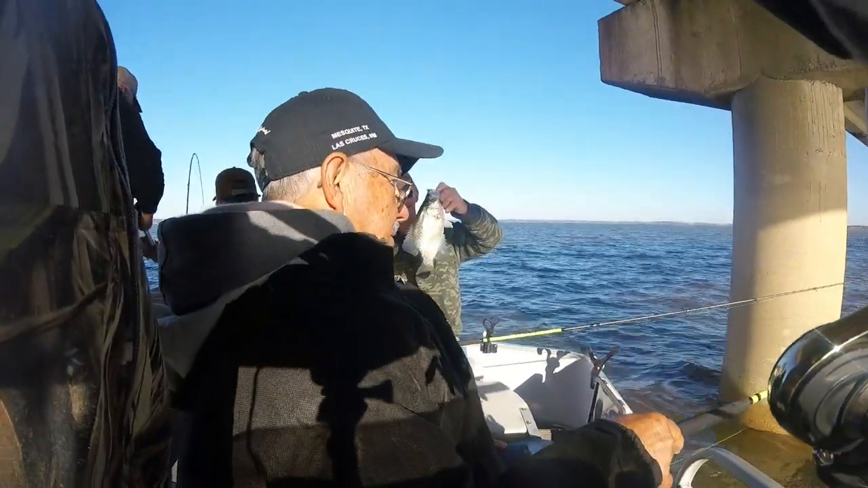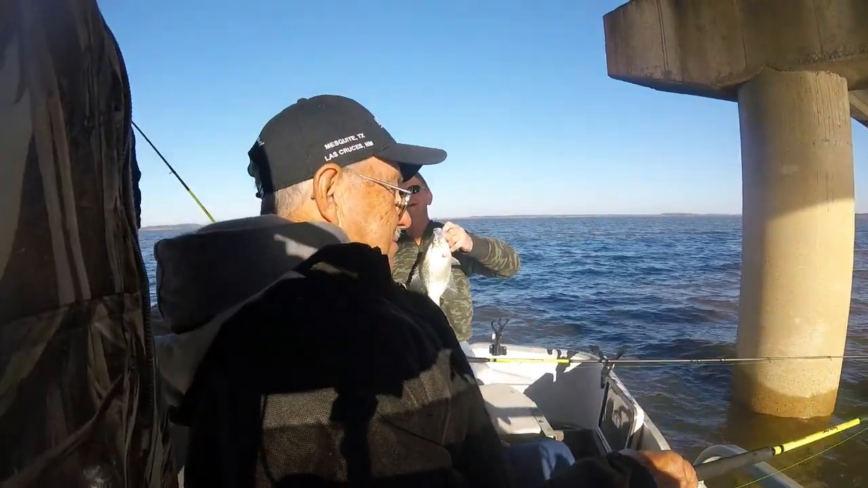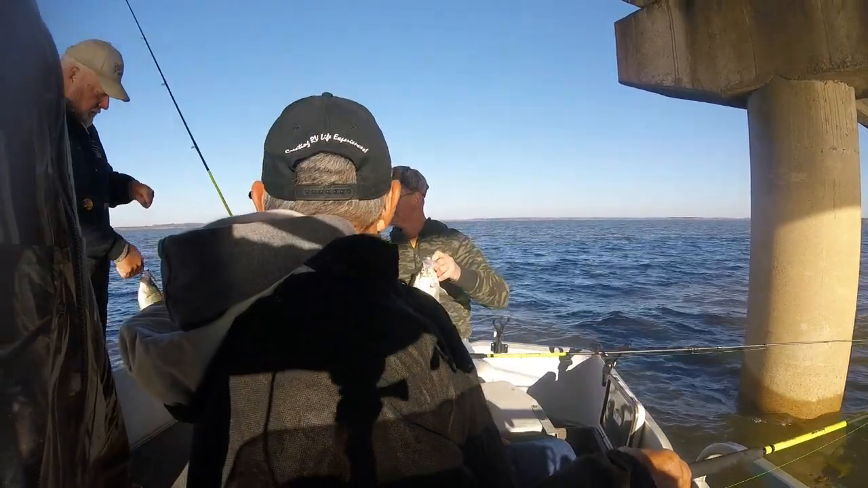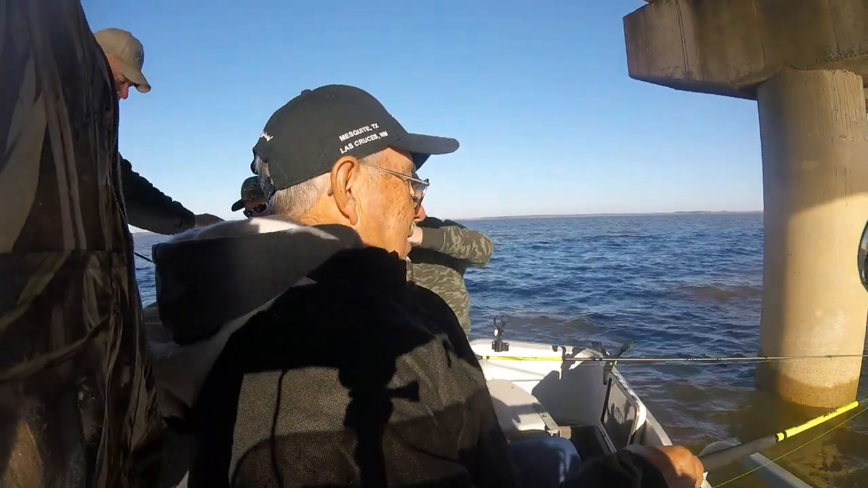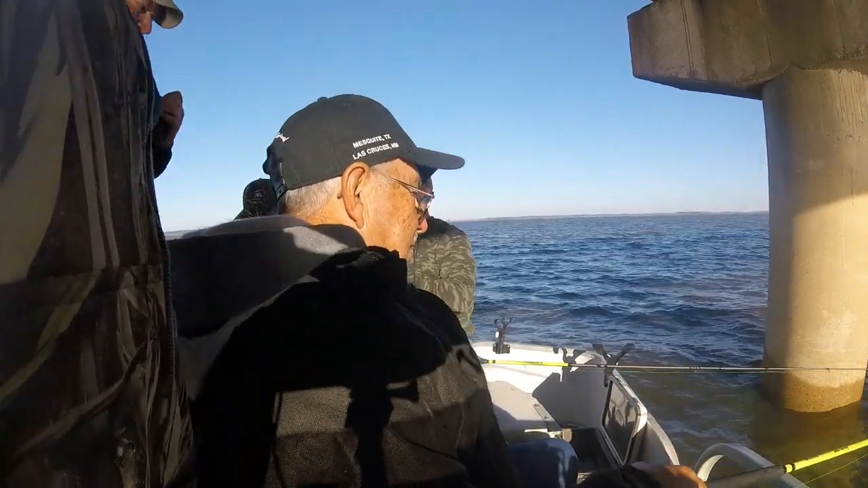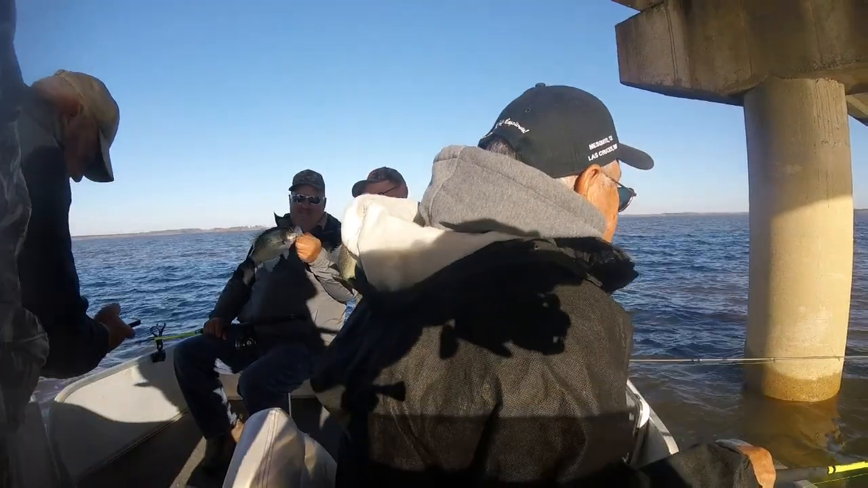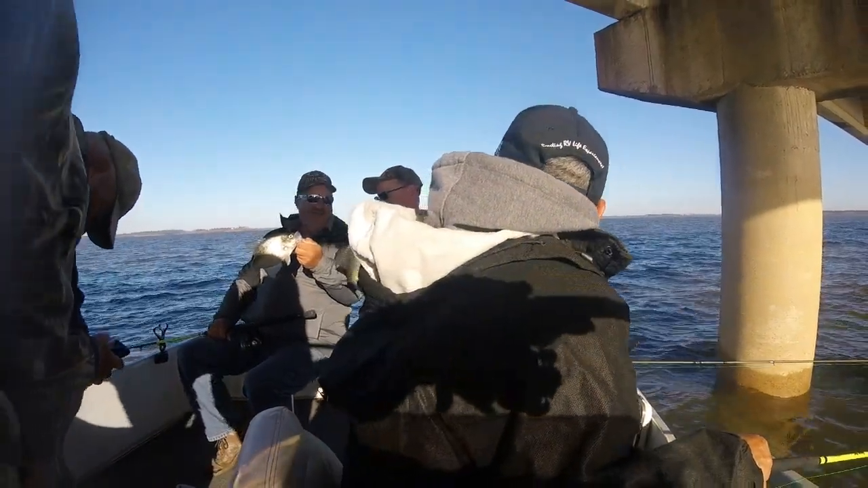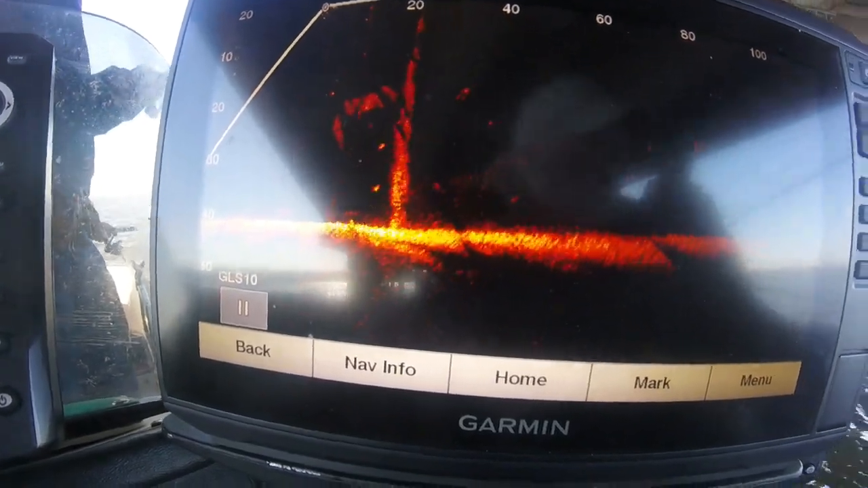And a lot of these crappie, these guys didn't even know that they were biting. They were biting so light. They were just putting it in their mouth, but there was no thump. And you just miss a lot of fish when they're biting like that. But over and over again, I would actually tell them, looking at the Panoptix, "You've got a bite right now, get him." And it was kind of amazing.